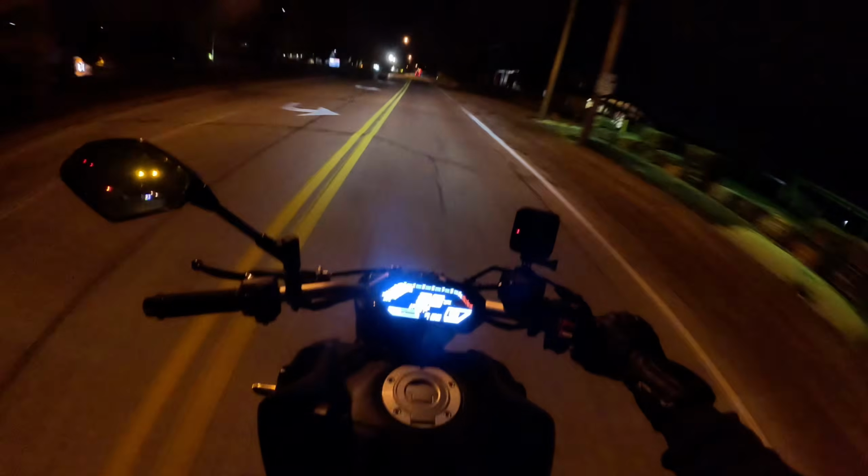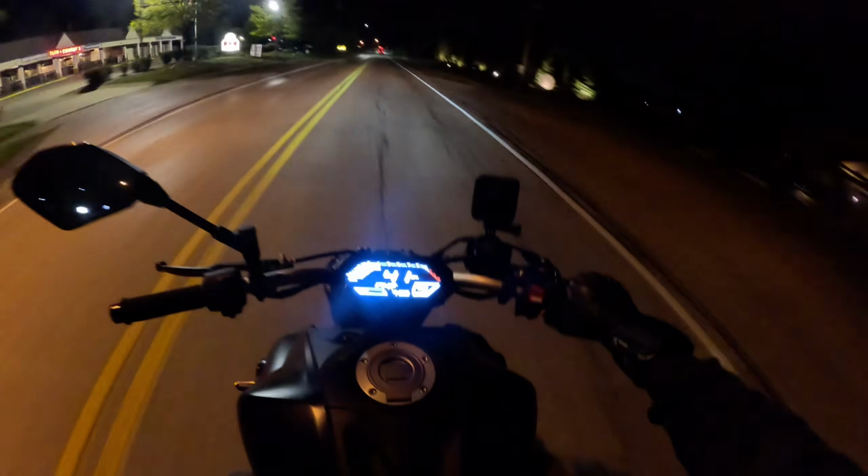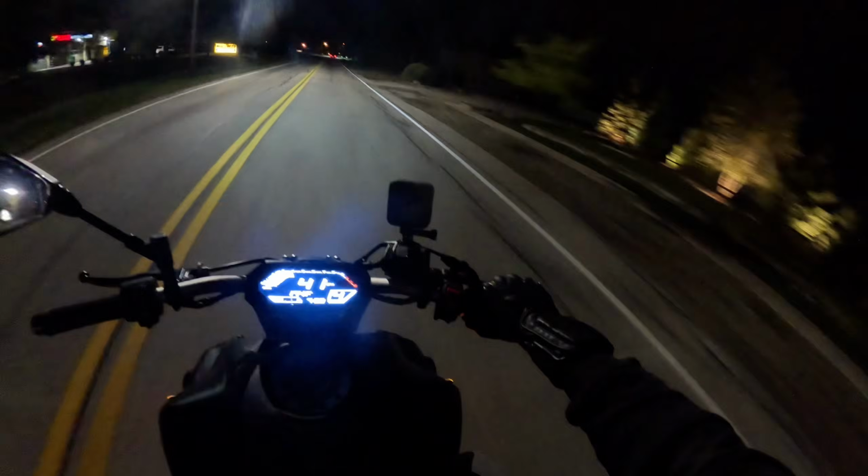This is another thing. Reading body cues, she's shaking a little bit. That's a bodily reaction. She's a little bit nervous. So I'm going to take it easy, and I'm probably going to start looping around back home in that case, because the last thing I want to do is freak somebody out. So we're going to cool it on the accelerations, and we're going to start taking it easy.